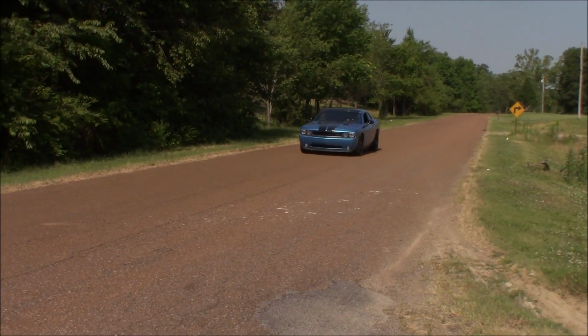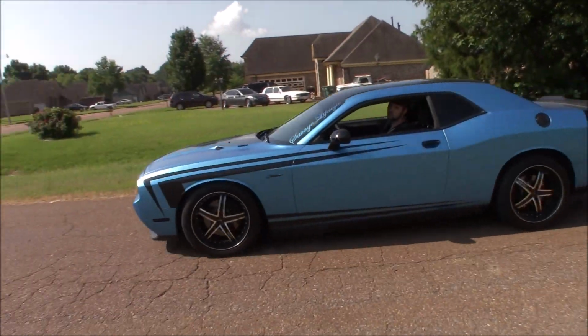But the reason why I'm reviewing this Challenger is because I reviewed Yeeess's Challenger, which is a 2013 RT. About the same. This one right here is a 2014, right? Yep. It's a 2014, and it also has a shaker hood on it.